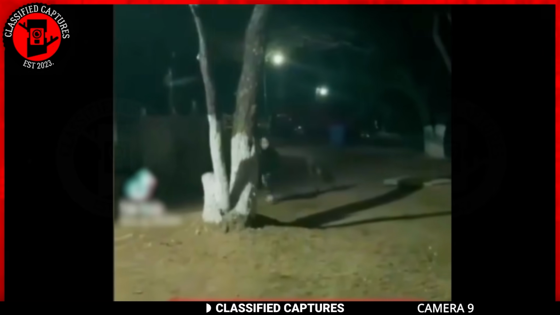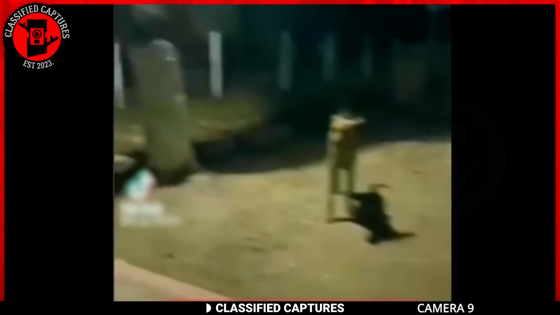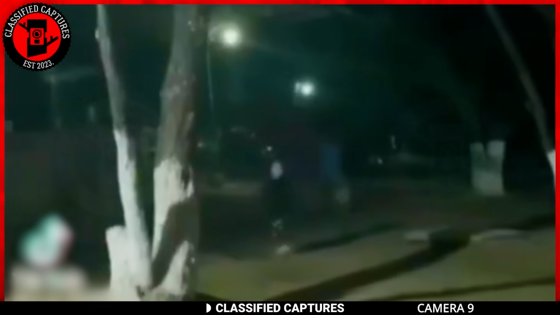Here we have another tale of a creepy dog. This time, we can see a dog playing with a child, running off the little child. But when it gets behind the tree, it straight up vanishes, only to reappear from the darkness a bit further away, not following the exact path it took behind the trees.